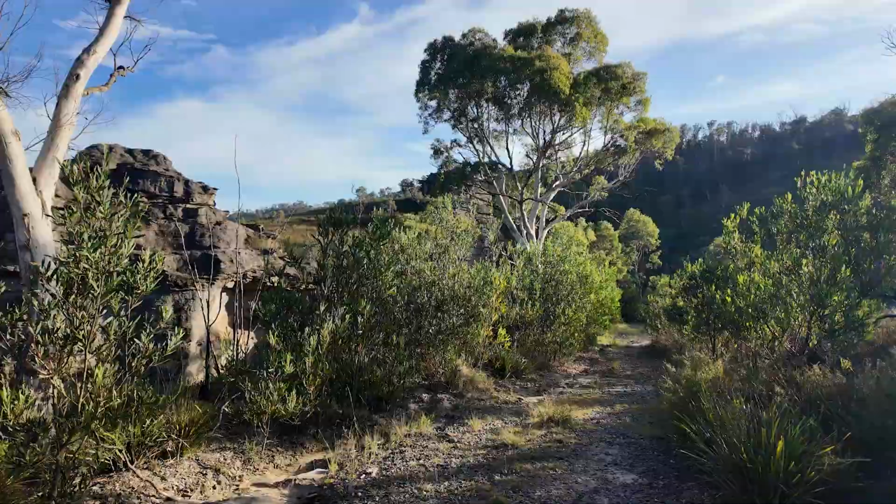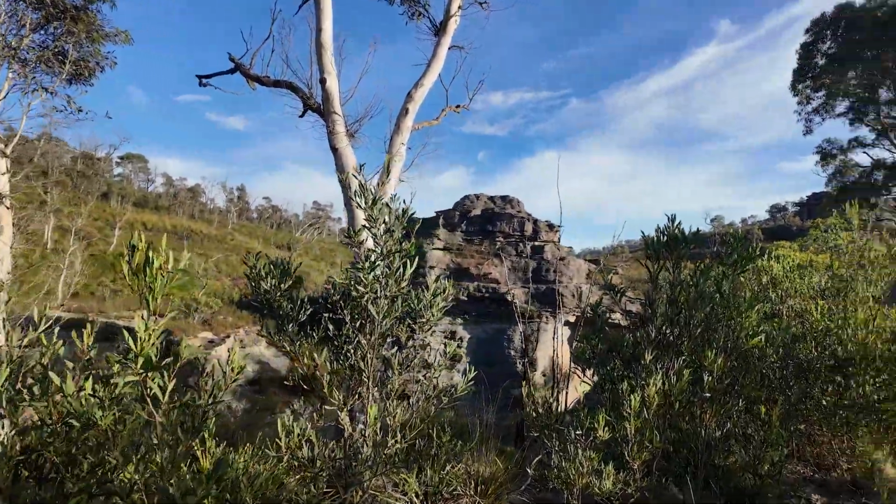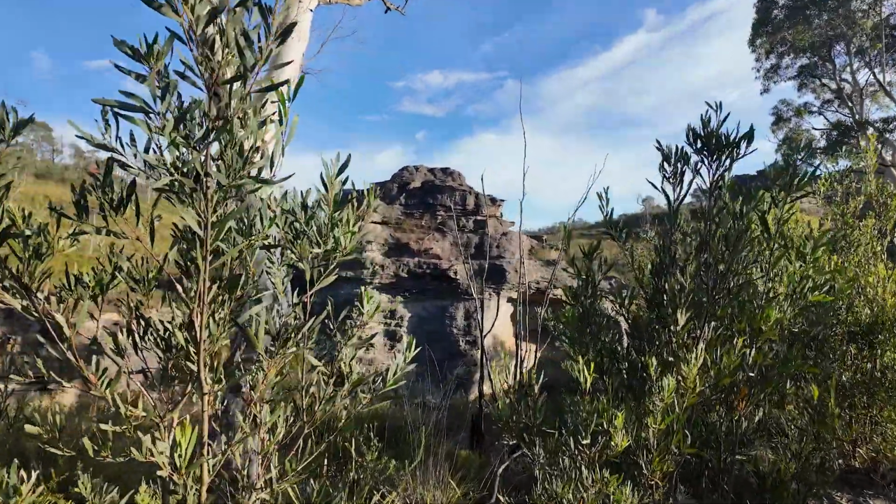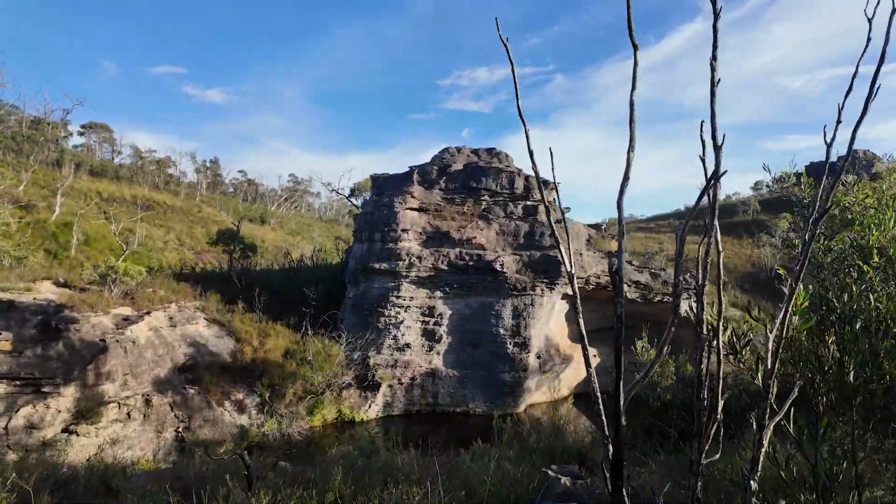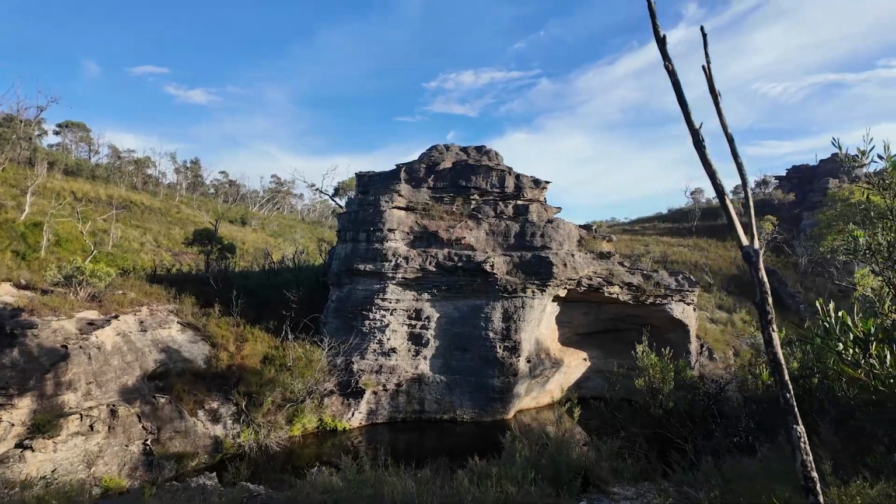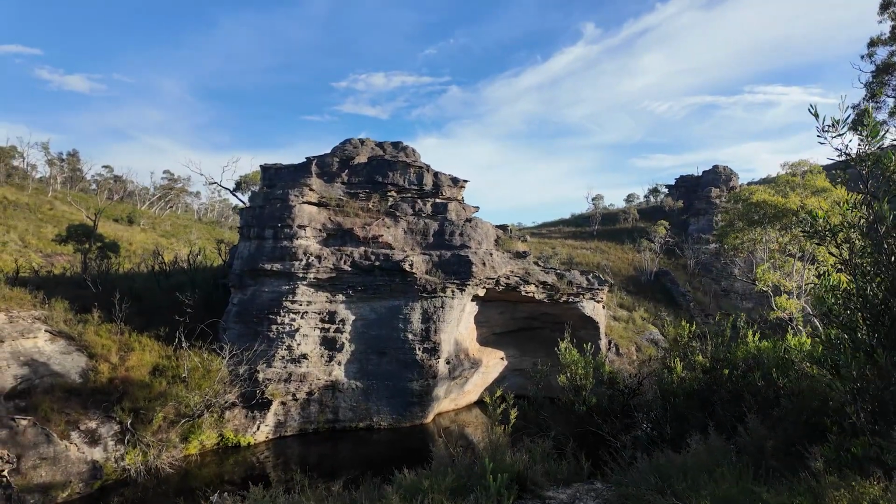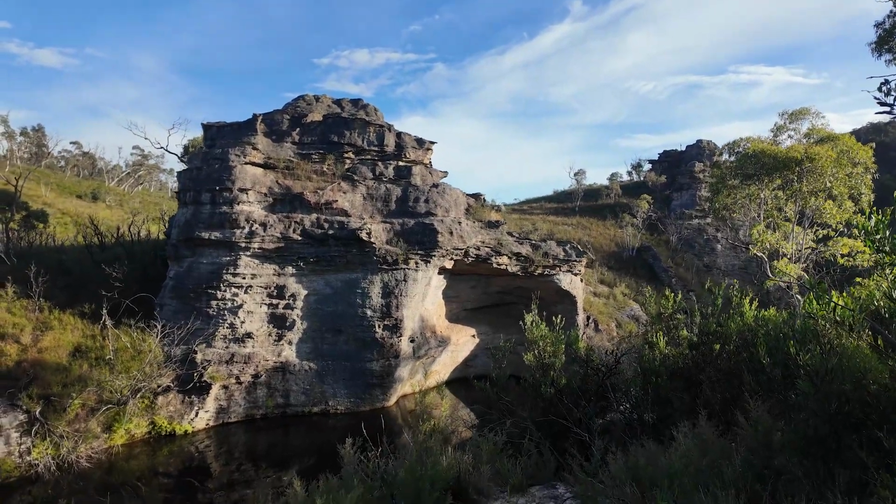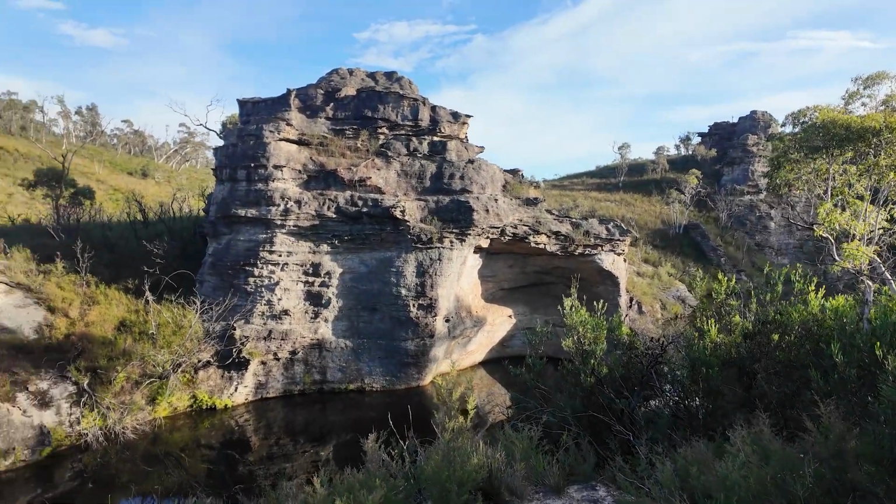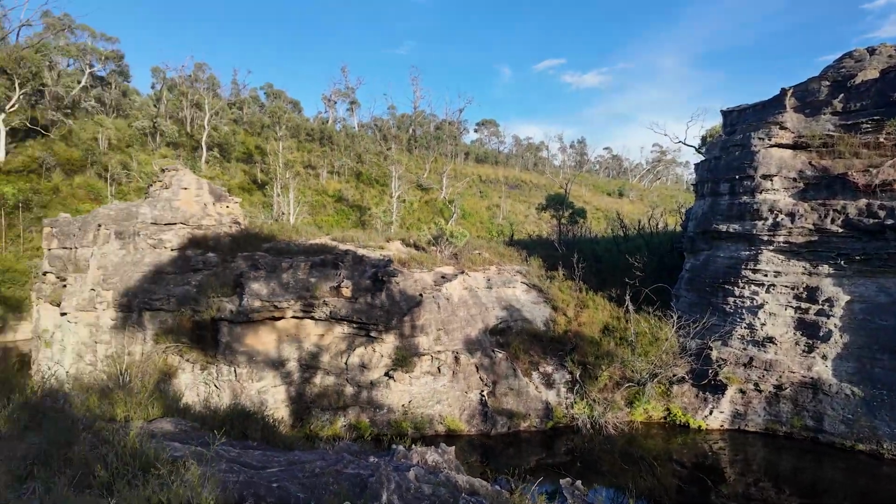Love how the wind and the rain scoops out our Australian sandstone here. Going to have a sticky beak down here. Look at that, isn't that cool? Nice little cool spot. I assume that's the top end of the dam.